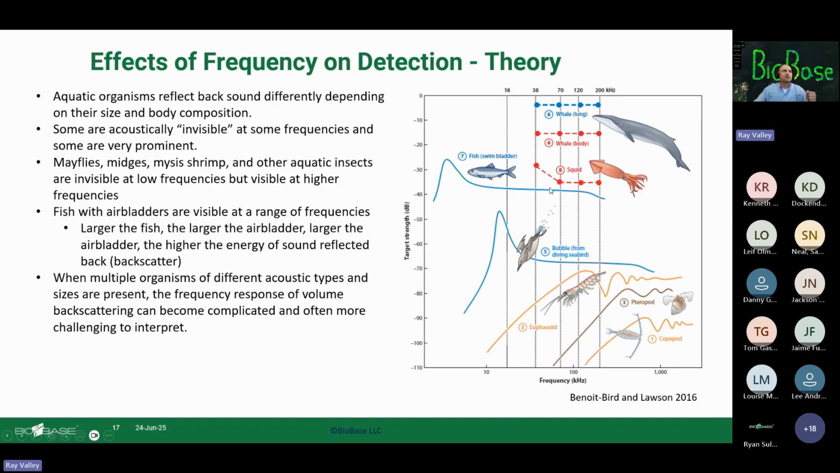Fish with swim bladders are pretty visible at a range of frequencies. Fish without swim bladders, again, another interesting question.